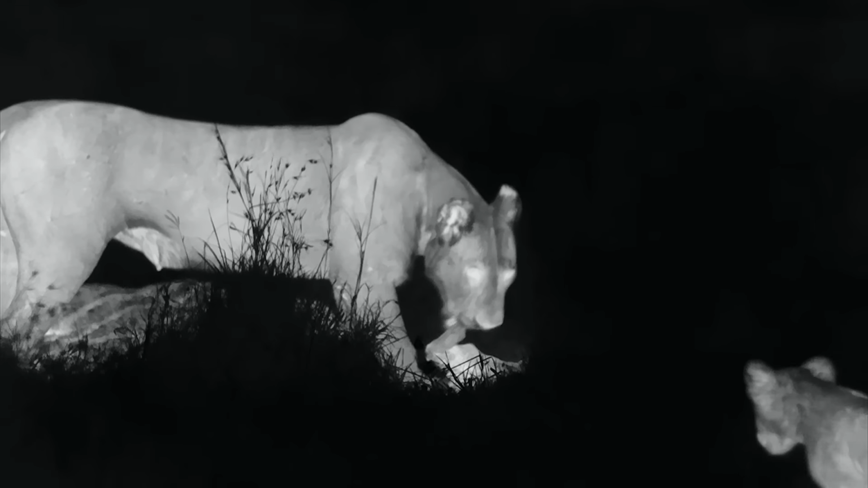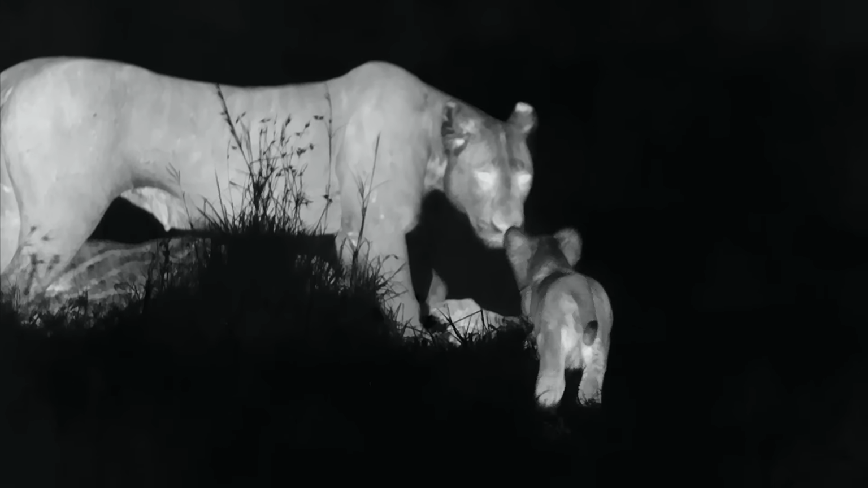This night, however, she managed to get the job done. With full bellies, her offspring will be comfortable during the cold and long hours of the African night.